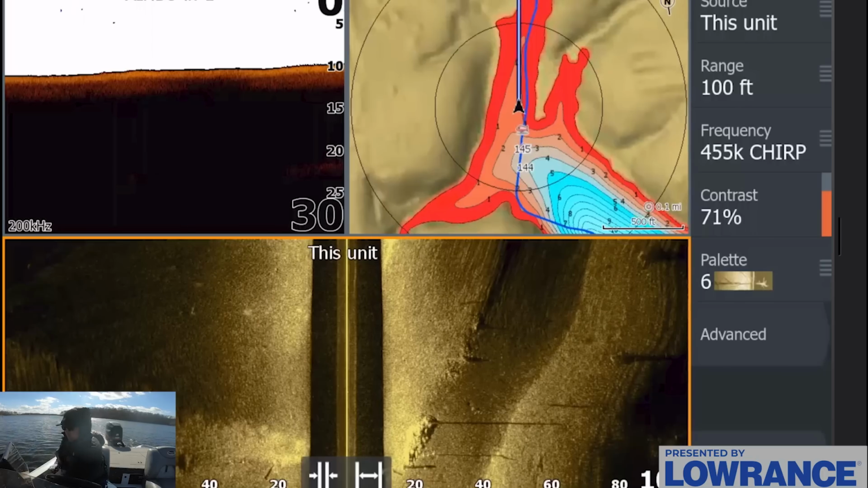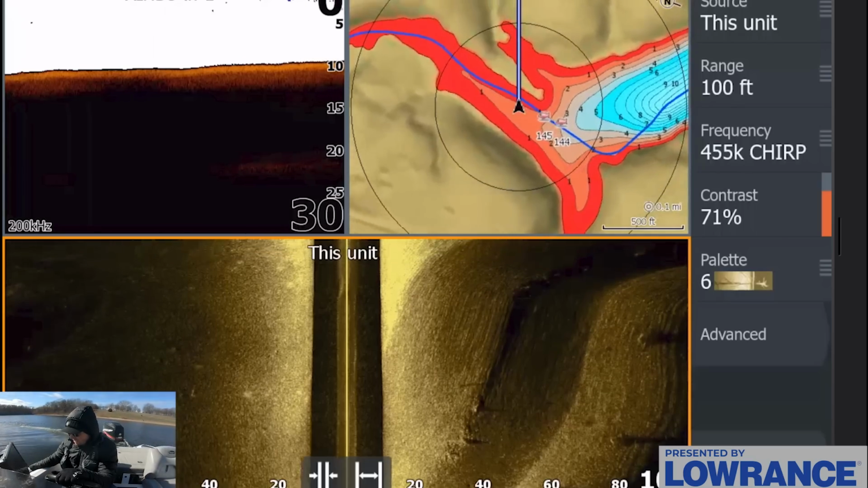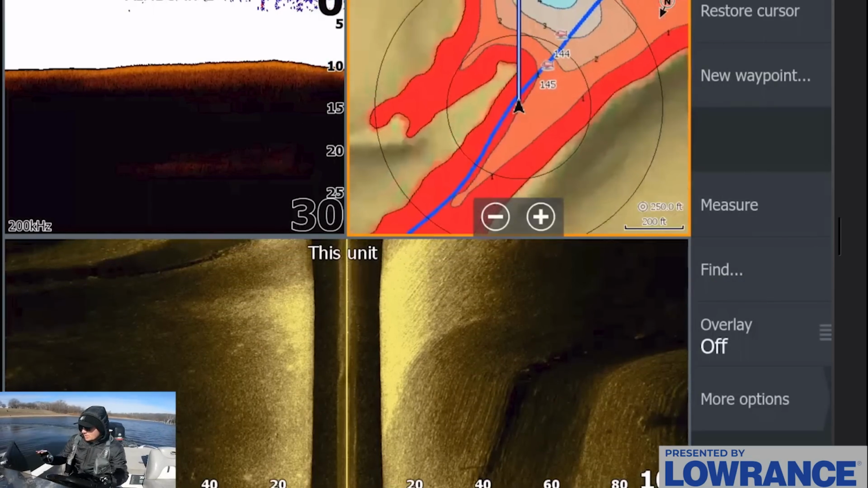Need to give it a little more juice. Old engine. We're gonna spin back around though. I like that we saw 2 or 3 fish down that little stretch there. Gotta make sure I'm idling enough speed, apparently. I feel like there might be something going on right here, guys.